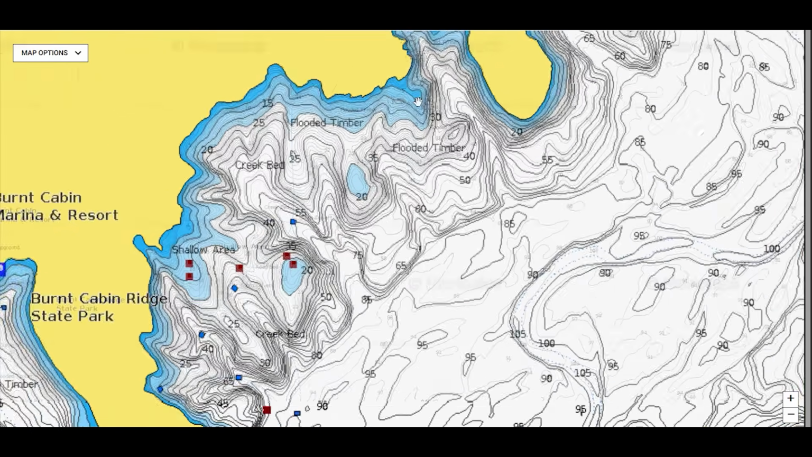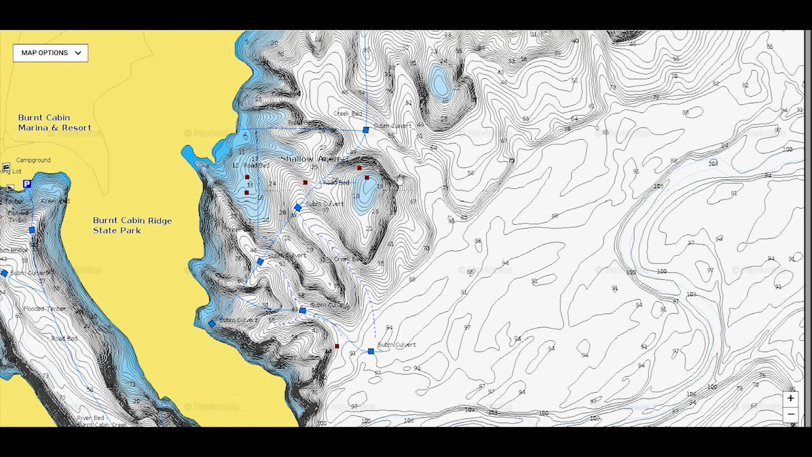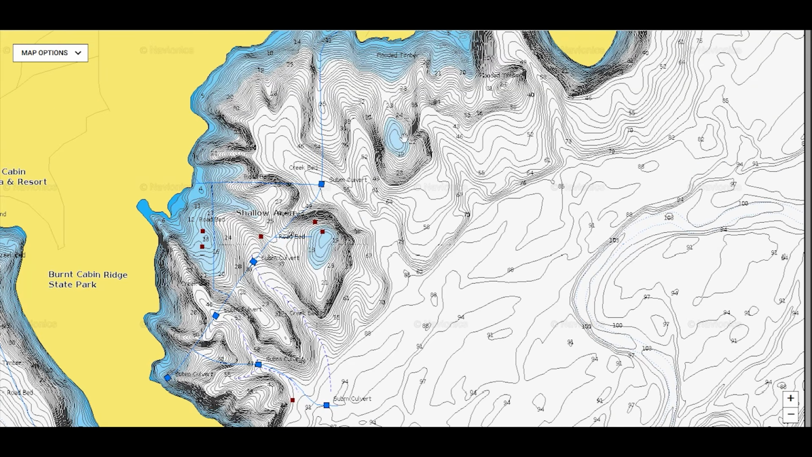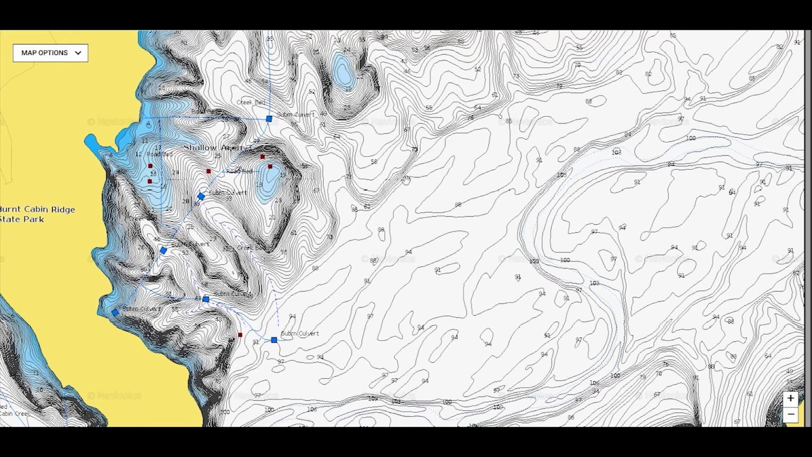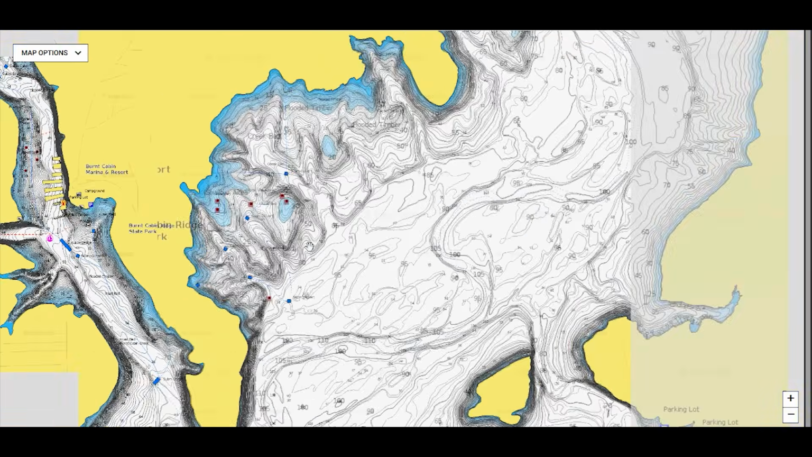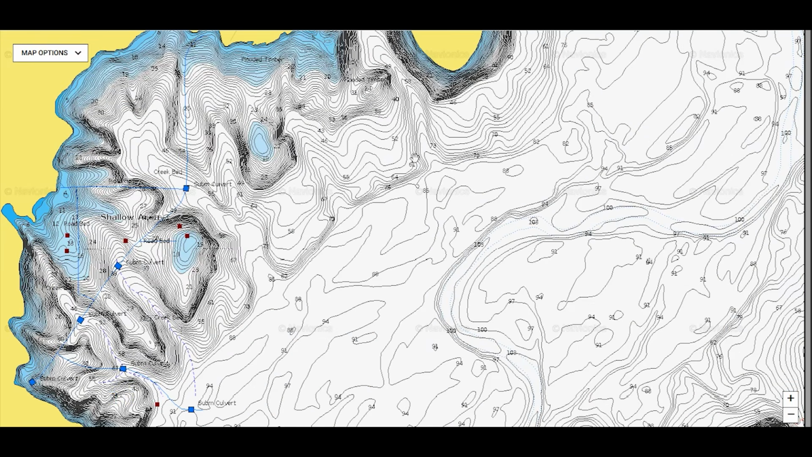But looking when they're done spawning, they can come up here to this ridge, up to here. But then you have these high spots here. You also have these points. Then you have these ledges even out here. This lake fluctuates. It was high this summer, so they probably were not out here. Now, right now, after it's not rained as much and everything's leveled up, these fish can get out here. Now, if that thermocline's in 40 feet, then they're going to be above it.